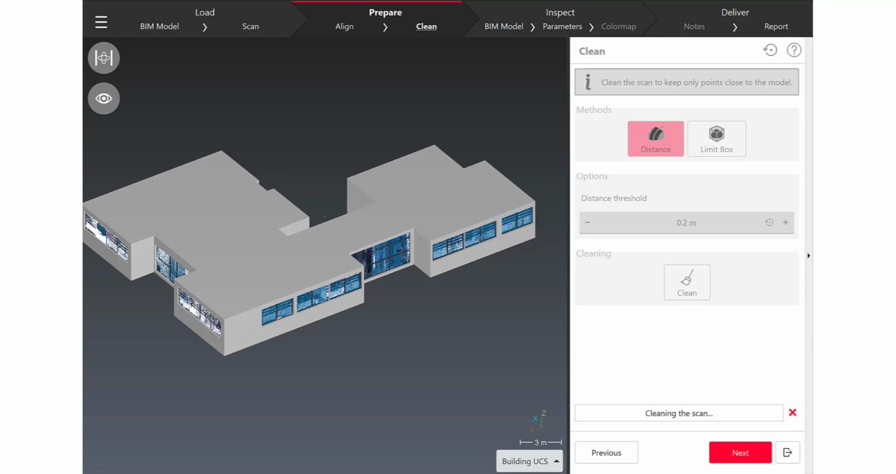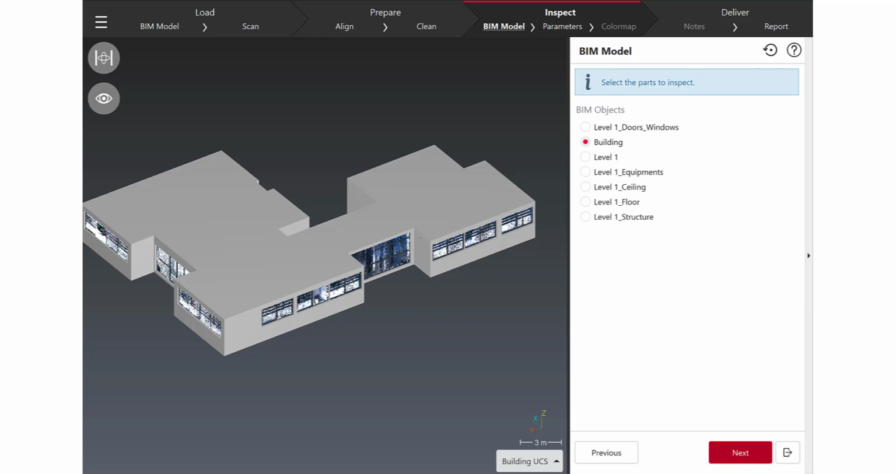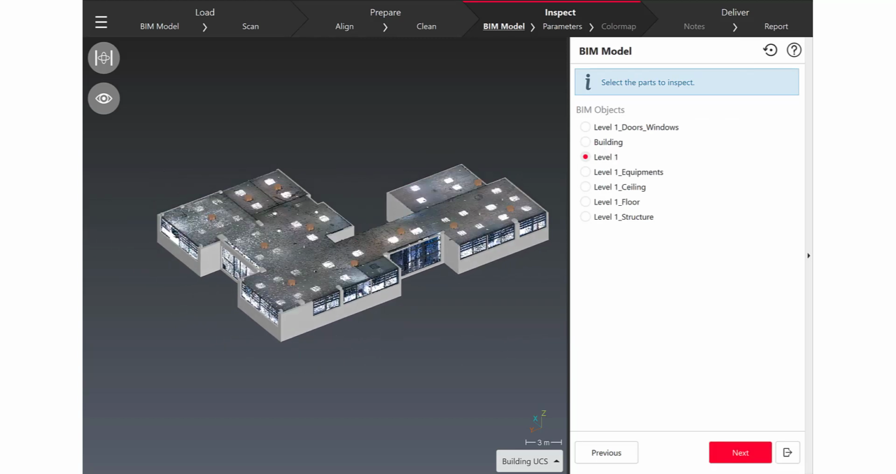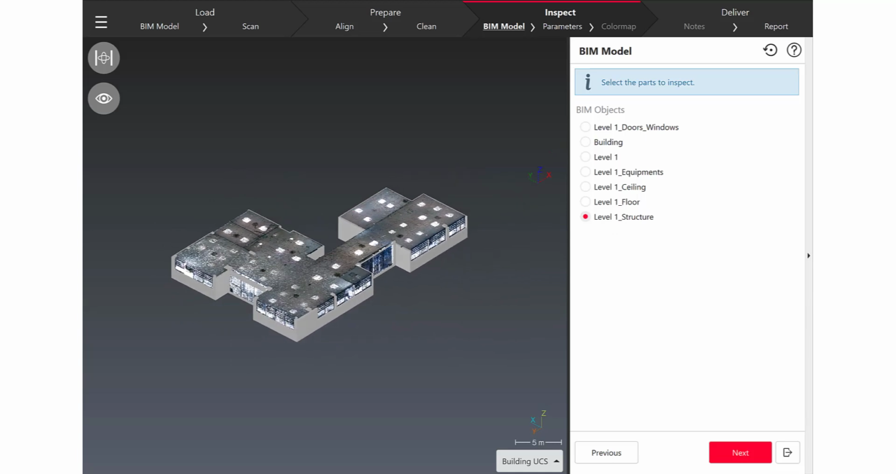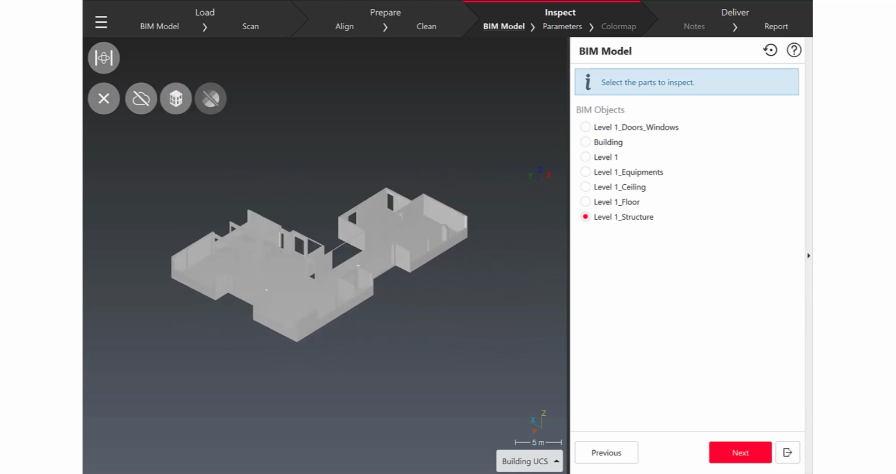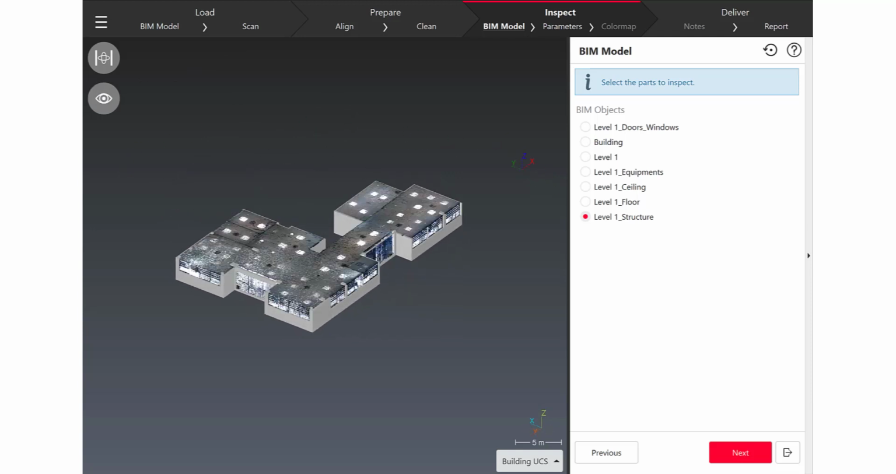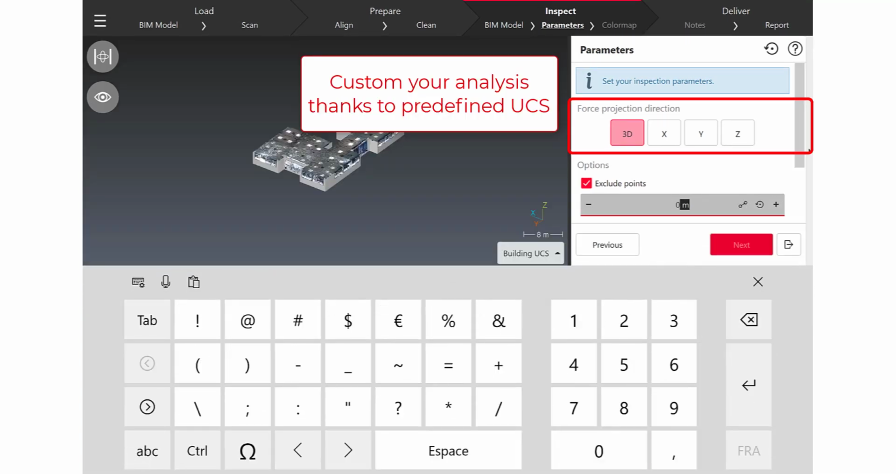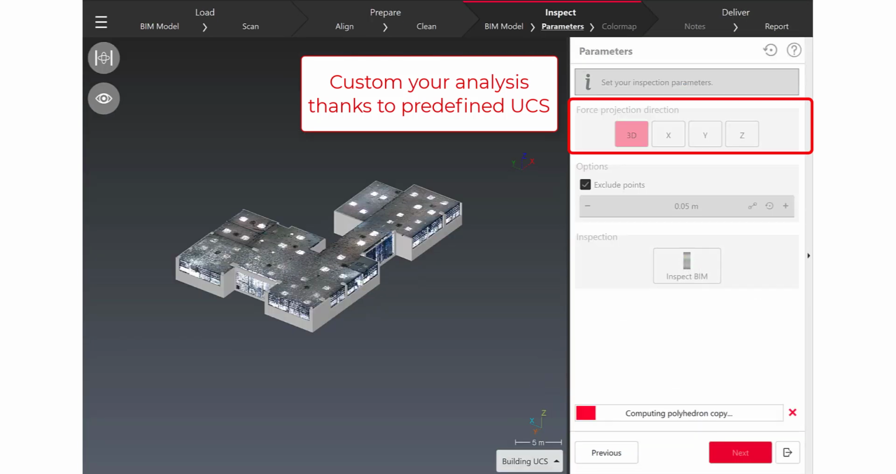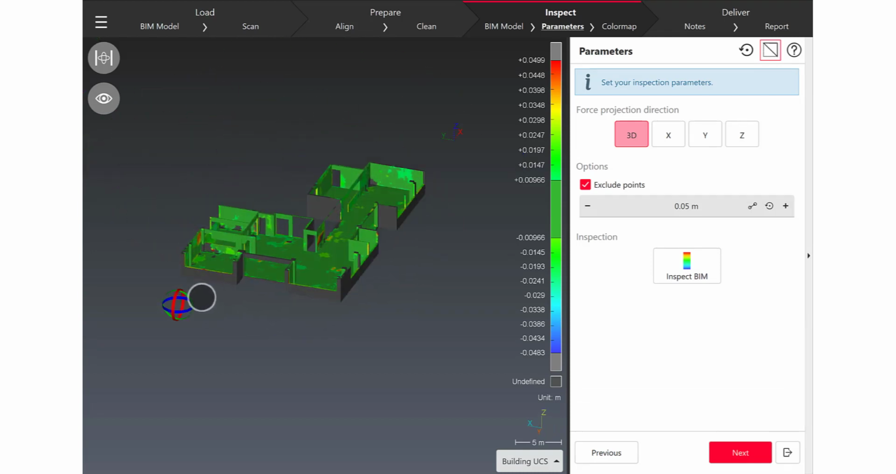Before launching the inspection, now you can choose which parts of the BIM model you want to analyze. And so what I would like here is to create a color map of the structure of this level, including walls, floors, columns. And that's very easy to move forward in the workflow, and selecting the parameters that are appropriate for the job that I want to do in the field.